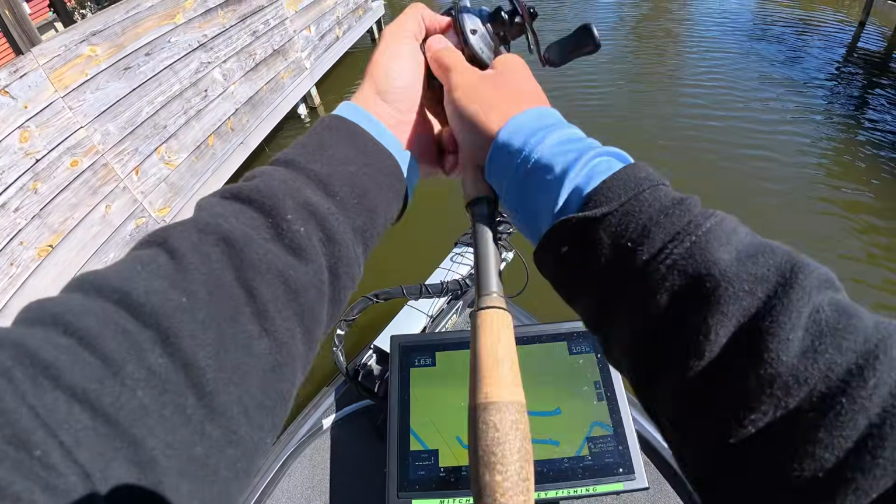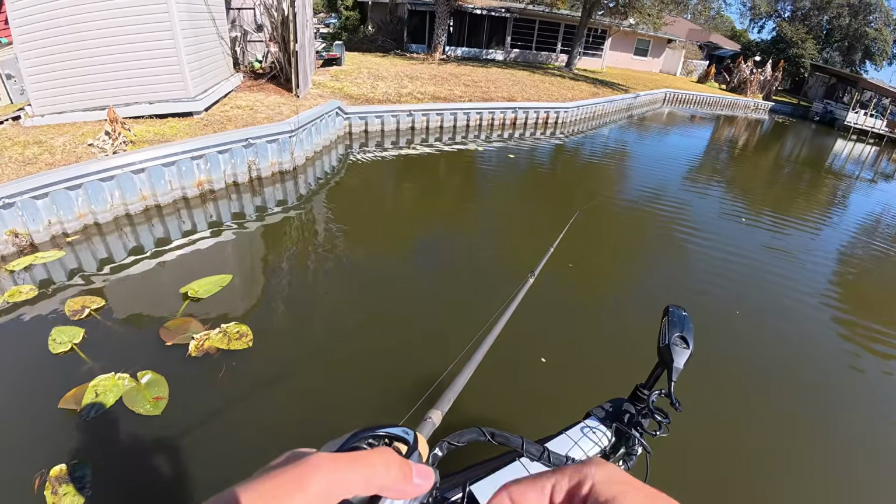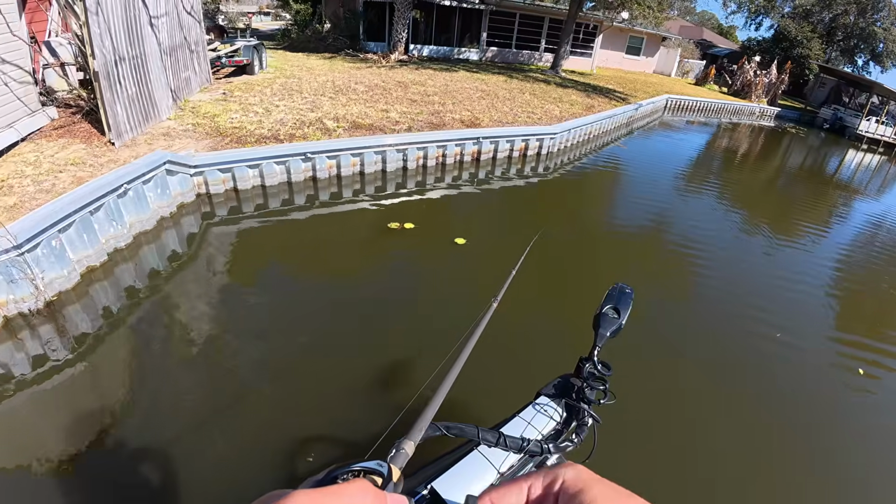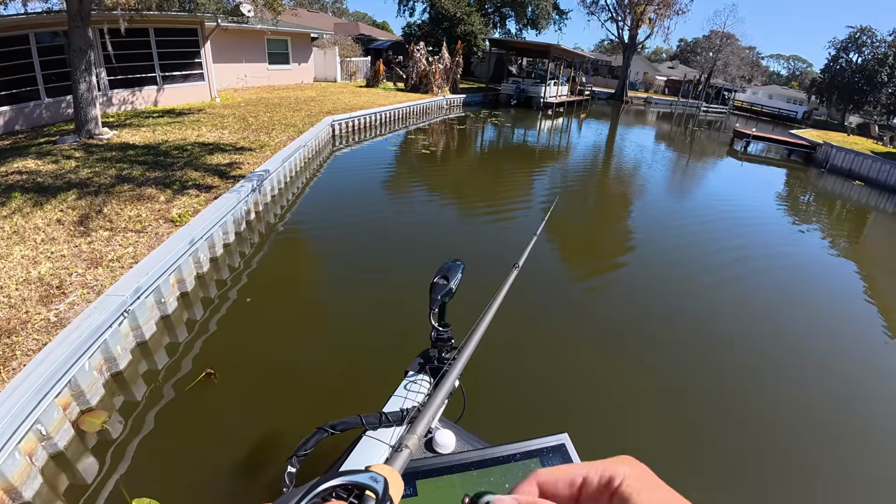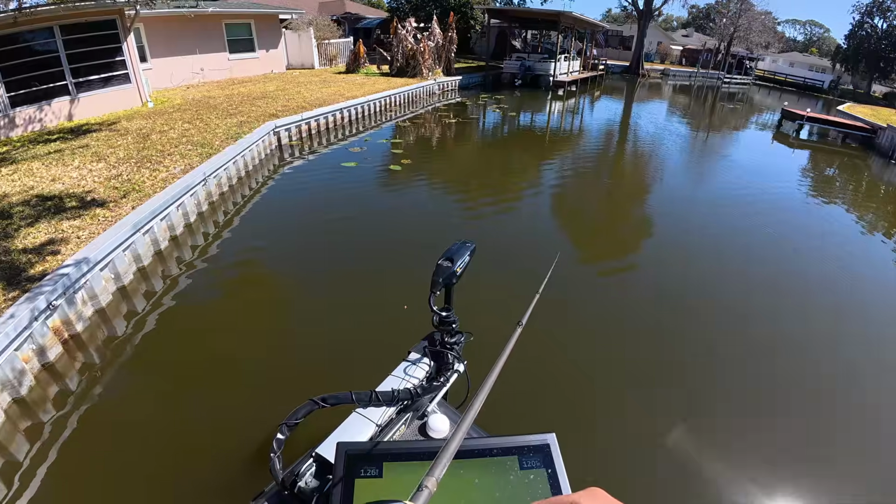All right, guys, we've got over here to our next spot. I've never been in this one before. We're kind of just junk fishing just to get 5. I guess that's what the name of the game is. If we can get 5, I want to go to the main lake and flip some cypress trees, and that might be a good way for us to get a big one.